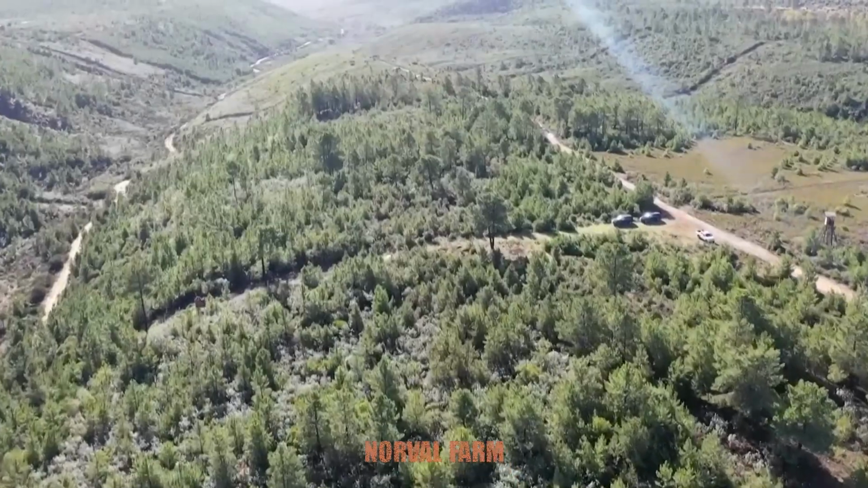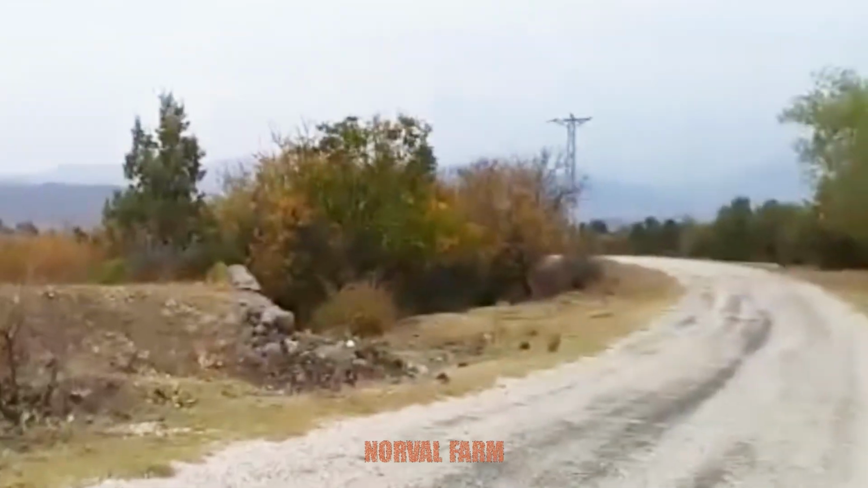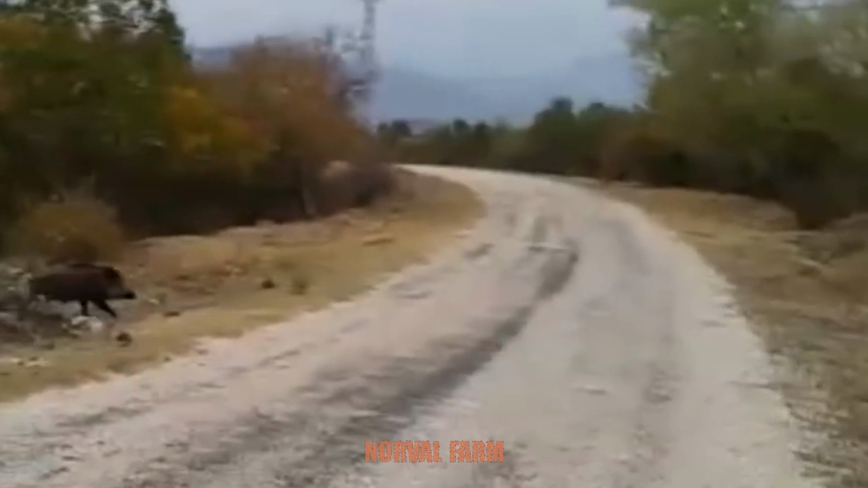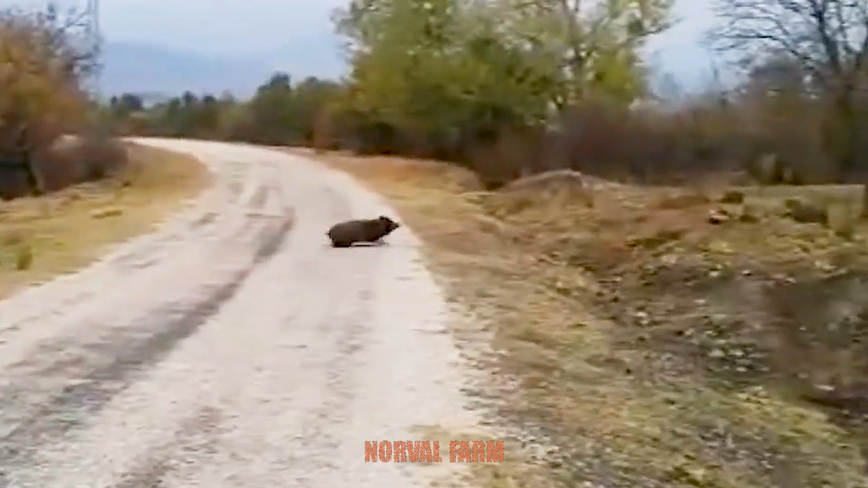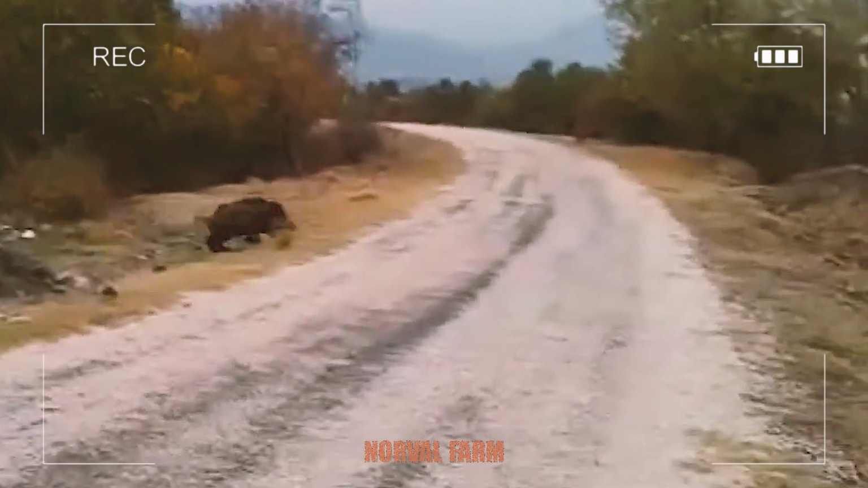At noon, while we were resting, we heard a series of strange noises coming from the east. As we focused our attention, a wild boar appeared behind a mound of earth. Rick gave the signal to shoot, and we quickly raised our guns. After a few gunshots, the wild boar was completely defeated.